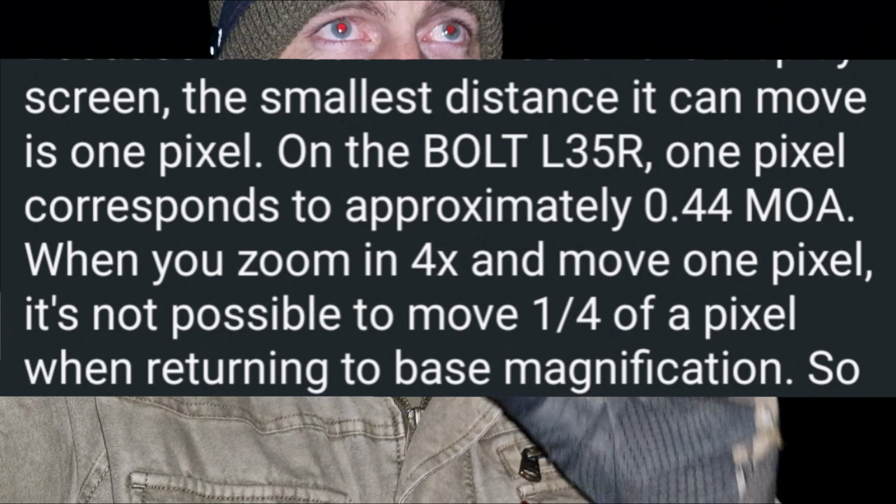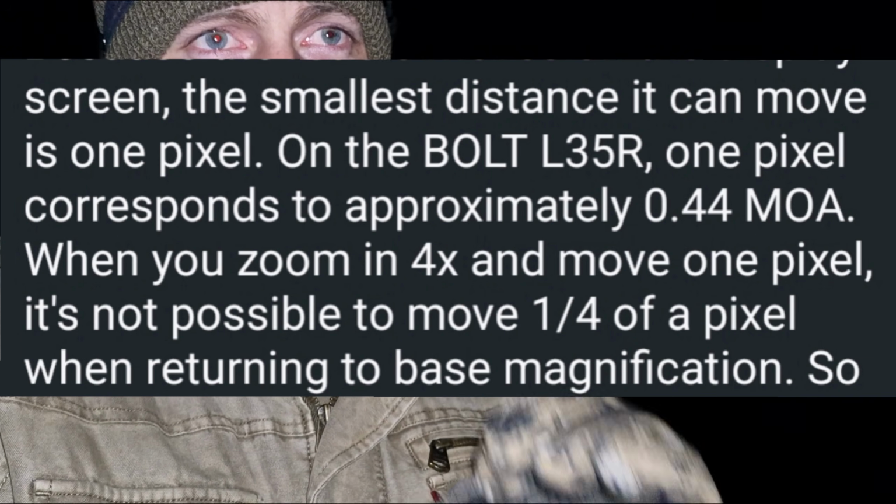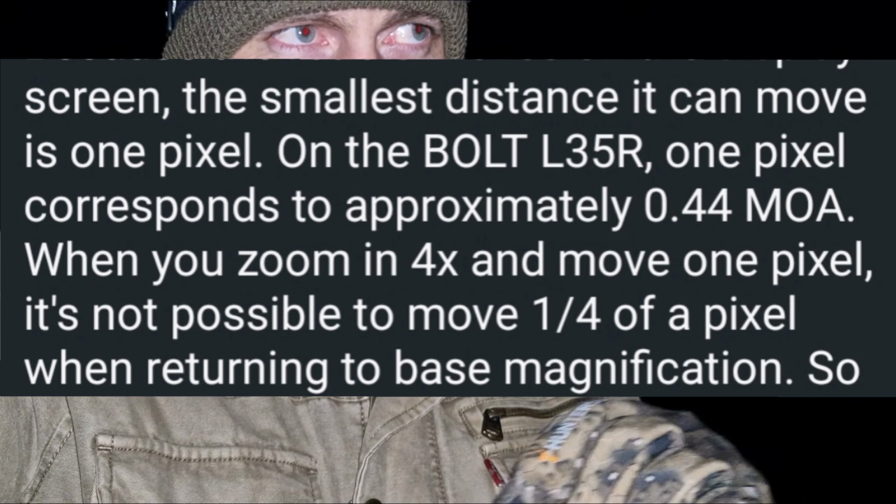When the crosshair moves between different pixels in the display, it is moving, and this is from Nocpix directly, it is moving 0.44 MOA between pixels. So unfortunately with the Bolt, you can't make fine adjustments with the zeroing.